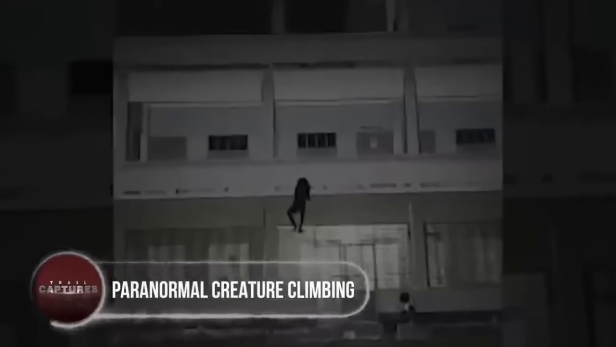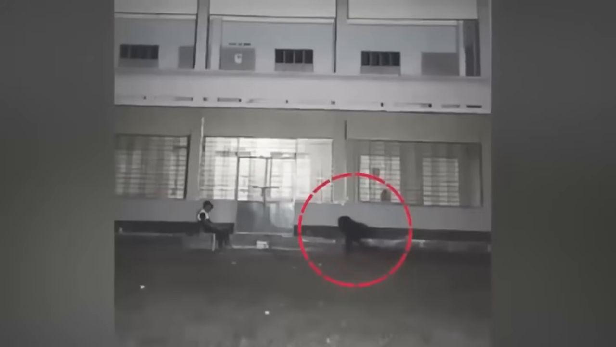Paranormal creature climbing. Something so dark and tiny as this rules out the possibility of it being a burglar. A security camera placed opposite a villa in a rural area of Karnataka, India, shows a black child-sized creature that crawls next to the villa until it starts climbing up.